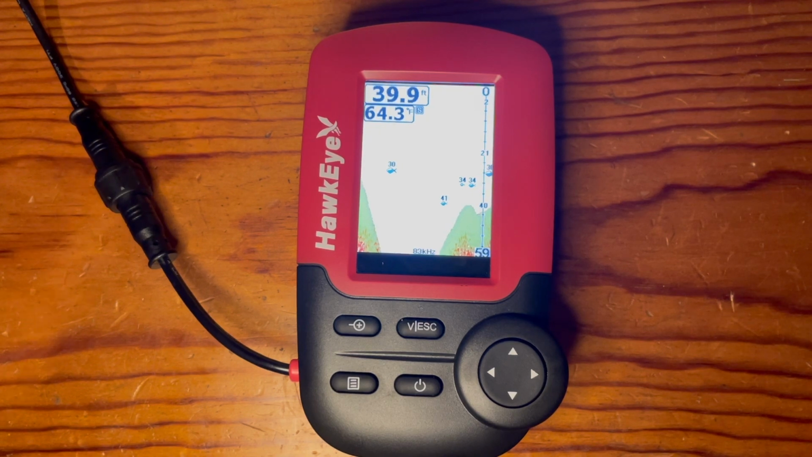This unit also has a setting labeled as noise rejection. So what this does is it evaluates the effects of like the boat speed, water conditions, and the interface itself, and can automatically filter out the clutter that all that can provide into the reading, giving you false readings, therefore giving you more of an accurate depiction of what's going on in the water.